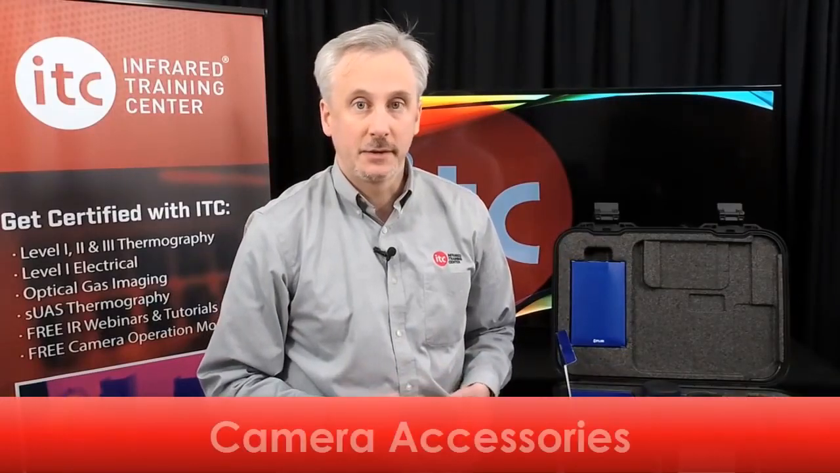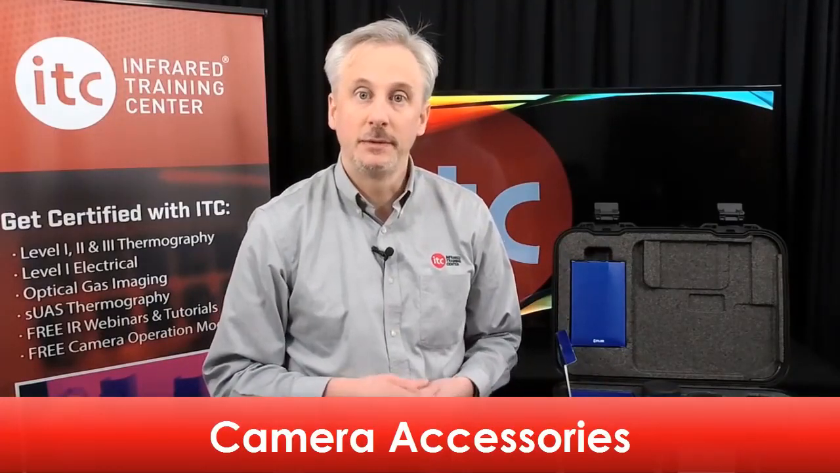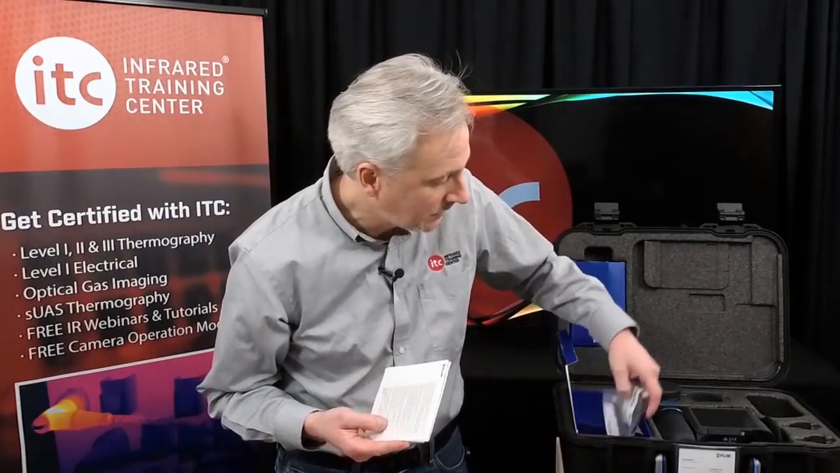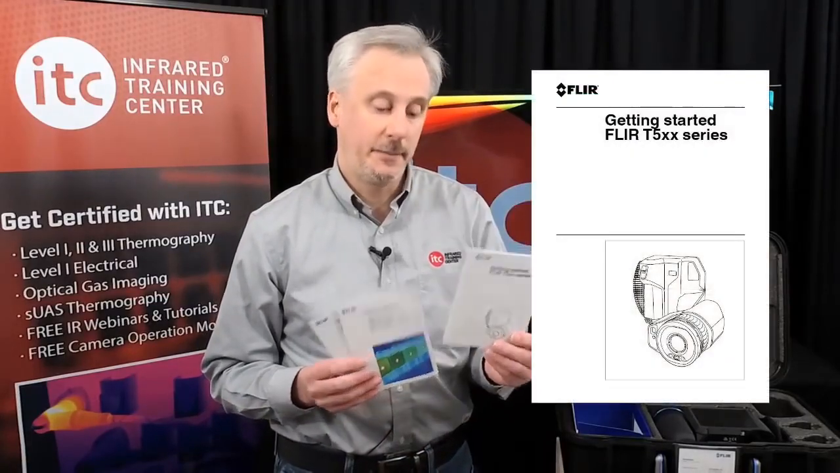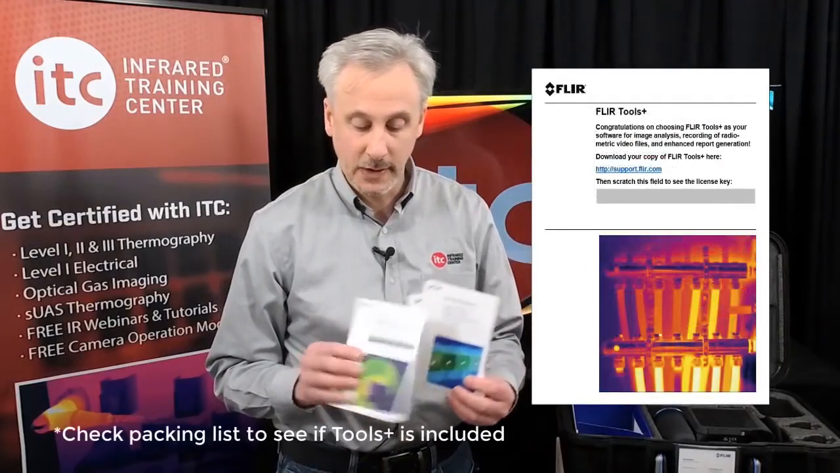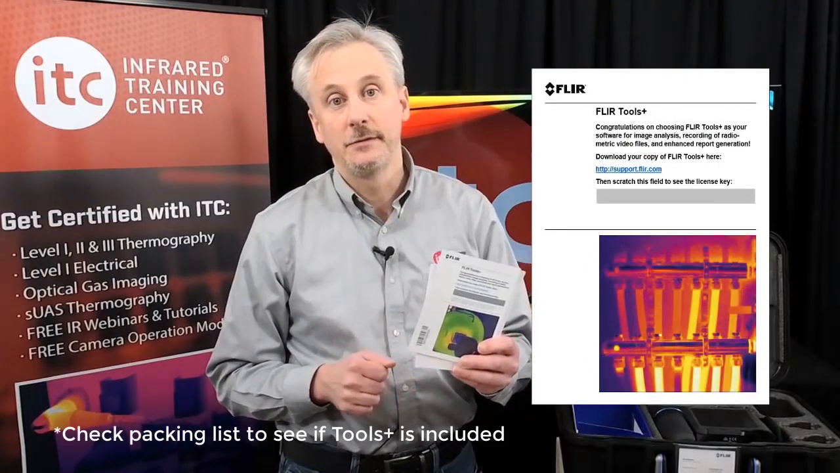While the batteries are charging, let's take a look at what other accessories are included with the camera. Inside the accessories box, you'll find some camera documentation, USB-C cable, an HDMI adapter, and an SD card for storing images. Now, included with the documentation is a QuickStart guide, calibration certificate with the camera serial number, and a license card for your FLIR Tools Plus software.